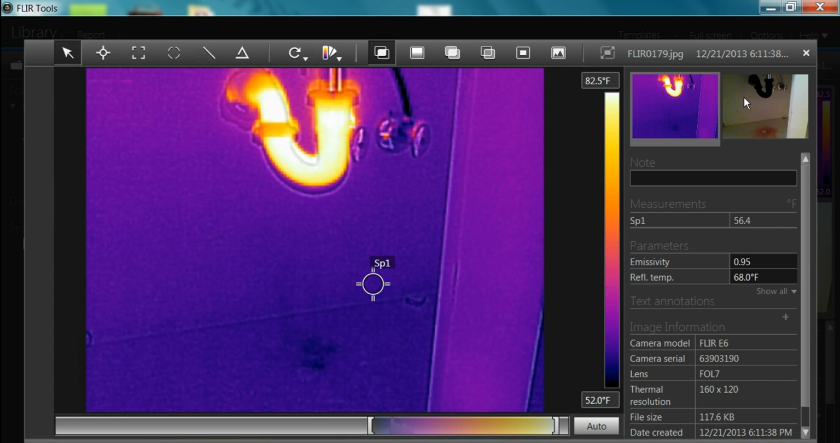Plumbing. We can identify plumbing leaks in the home, whether it's under a fixture, or whether plumbing supply lines are in the ceiling. We can scan any building material and identify moisture problems. This one's ironic though. I can tell from looking at the P-trap underneath the vanity sink and the stain on the bottom, we've obviously had a problem here in the past.